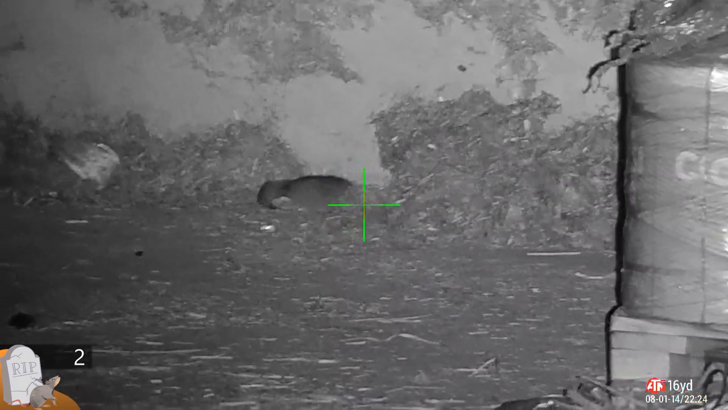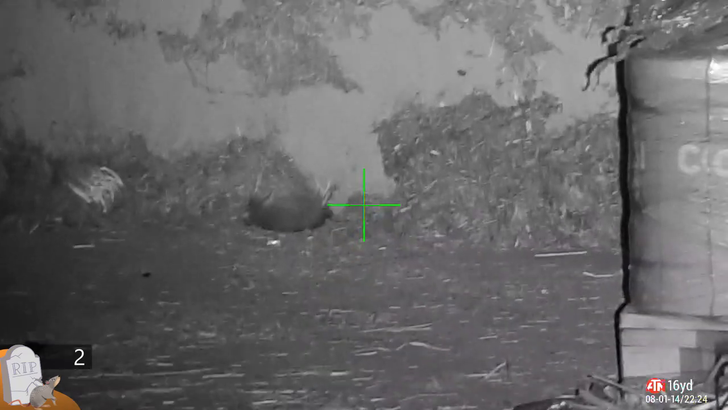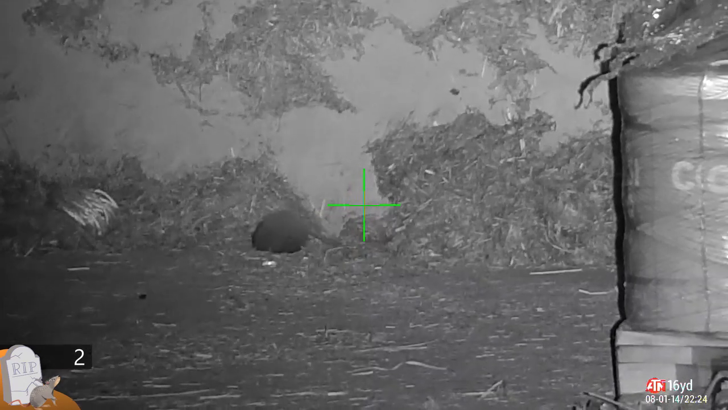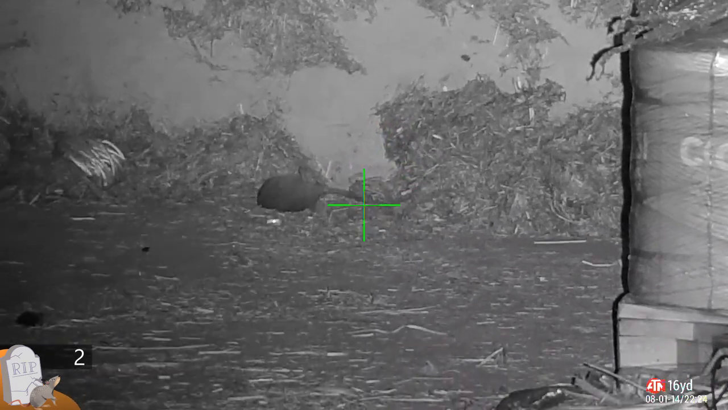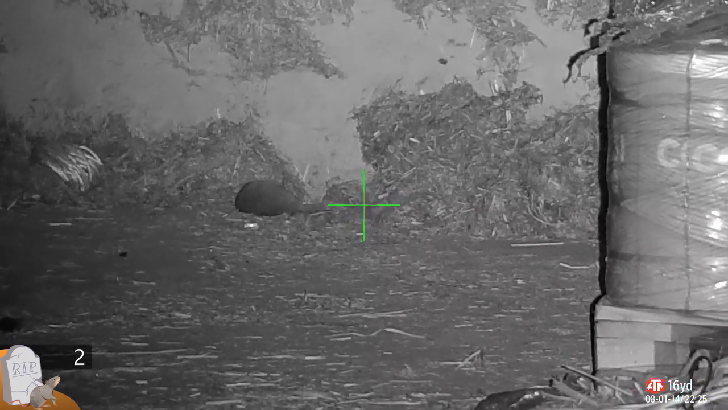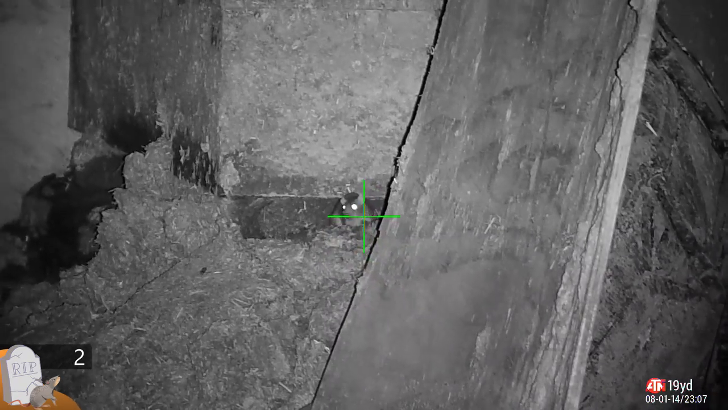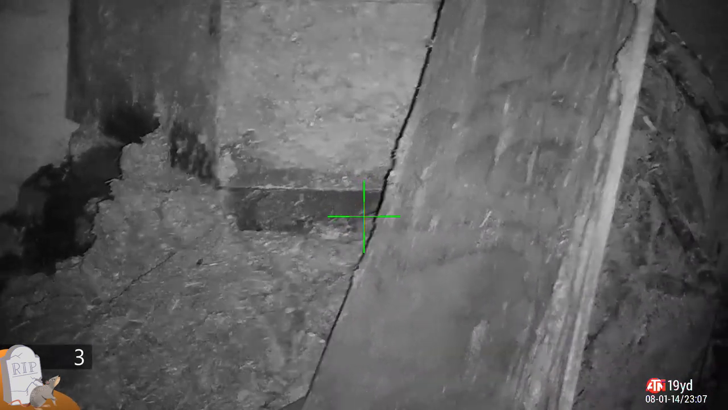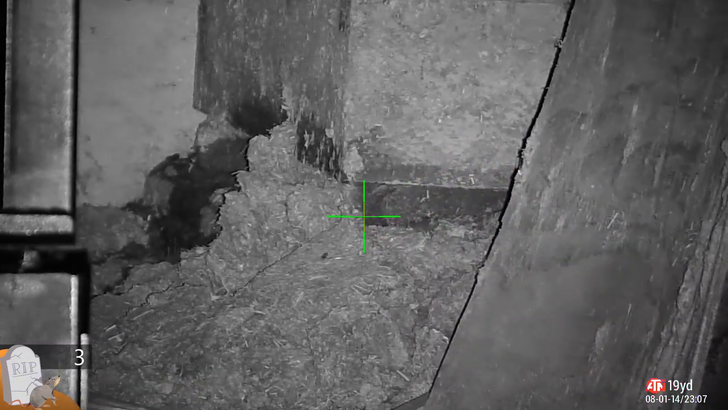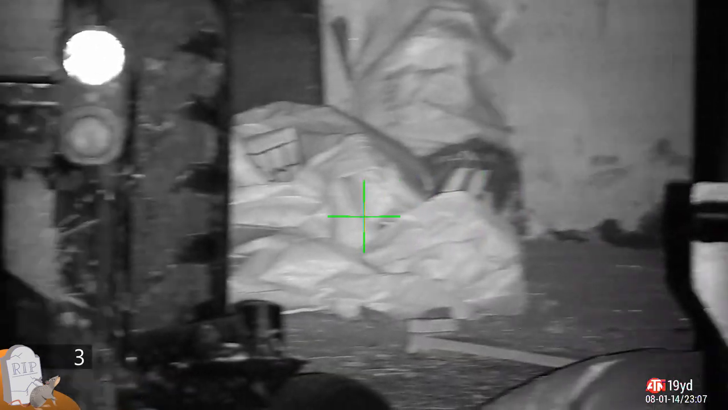The dairy farm's still very quiet actually when we're looking at rats. It's obviously very busy when you're looking at cattle. But as the nights draw in, and certainly as the weather gets colder, the cattle will start to come in, and obviously then there'll be more silage, more hay, and a lot more feed lying around. So, oh hang on. Pretty sure I hit him. Absolutely certain I did. It made a real solid thwack. But I'll wait around to see what happens.